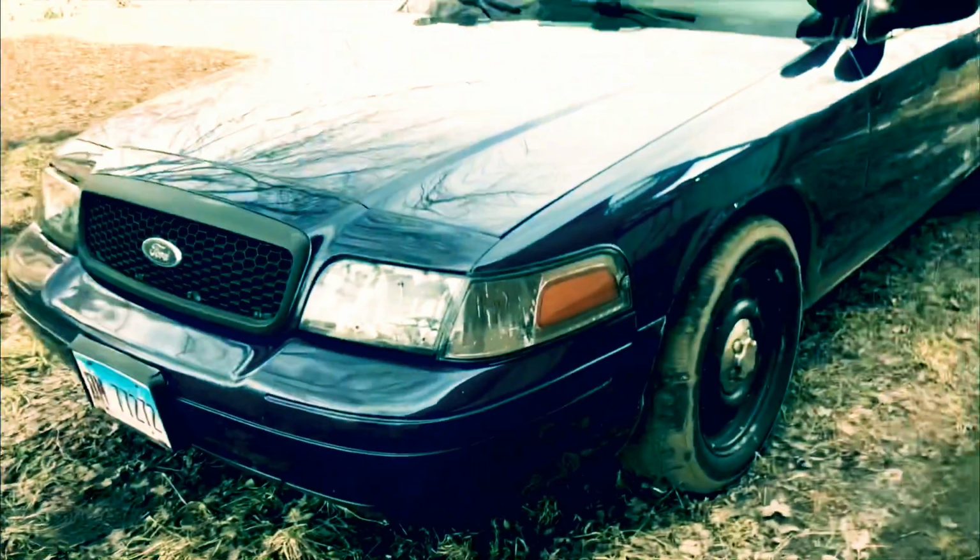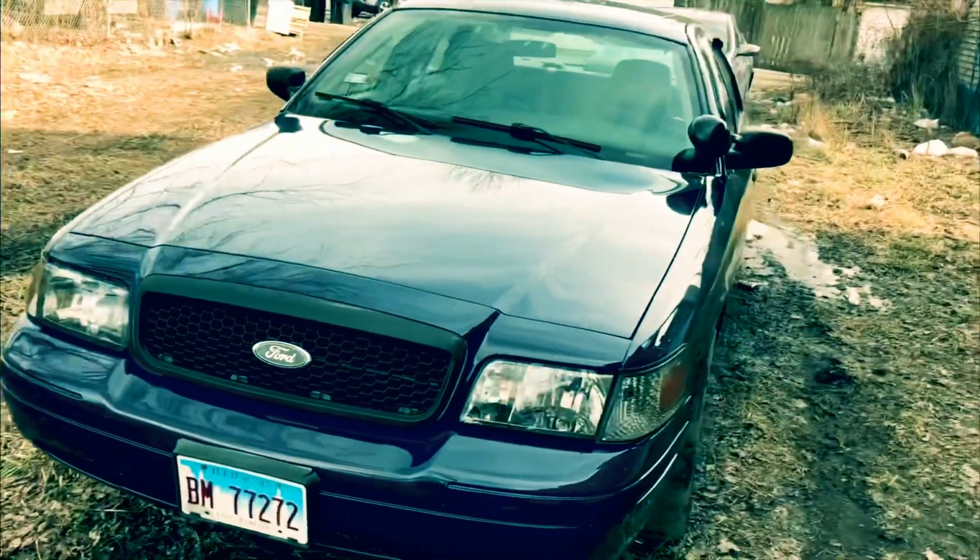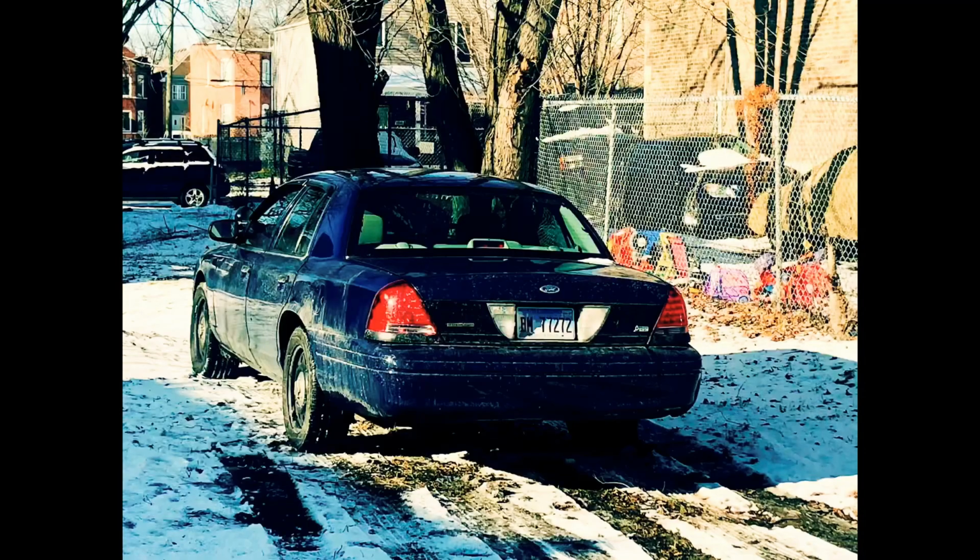My car's the same color as fluoride. What color is fluoride?